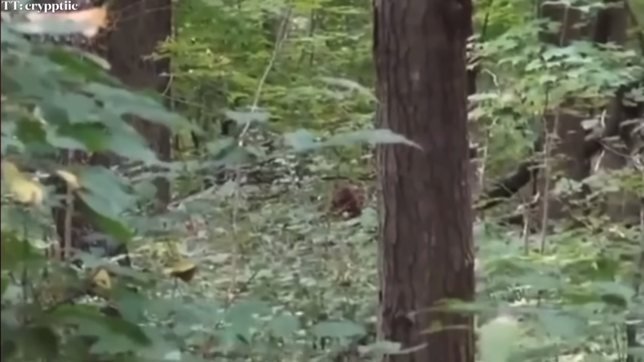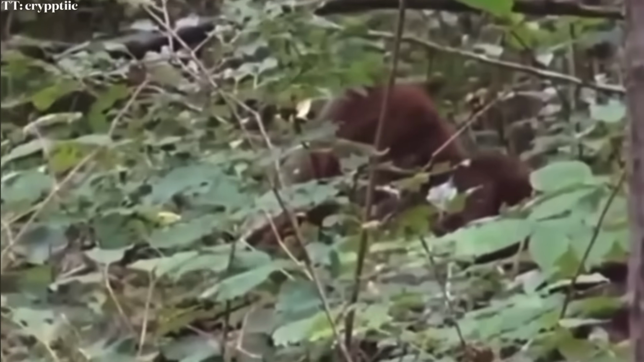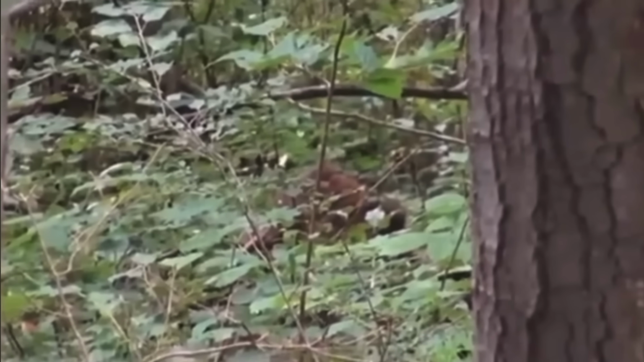Oh, come on, it's right there. I don't have my glasses on. Look at that. That's what's making the noise. Holy. I'm pretty sure that was the thing that was making the noise.